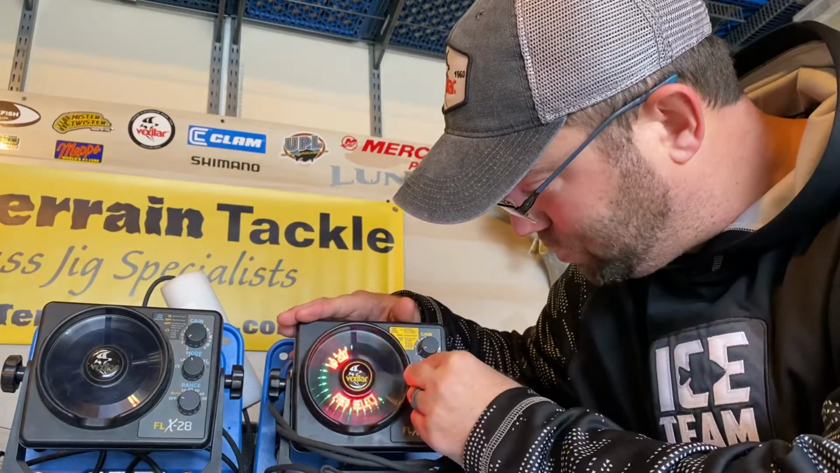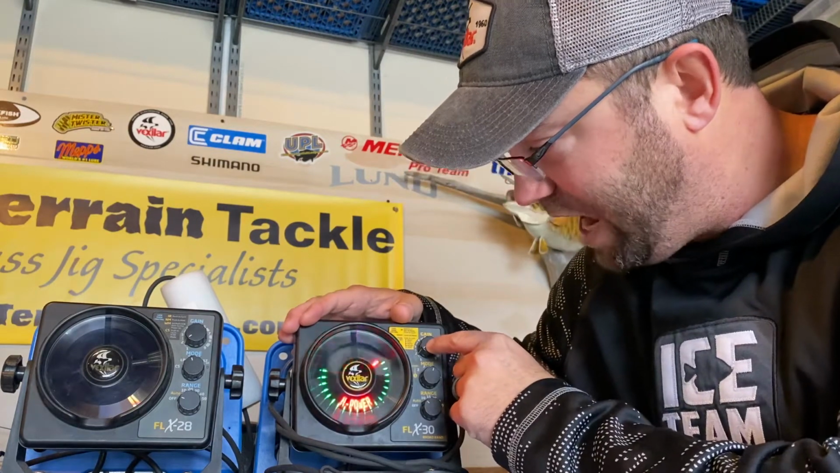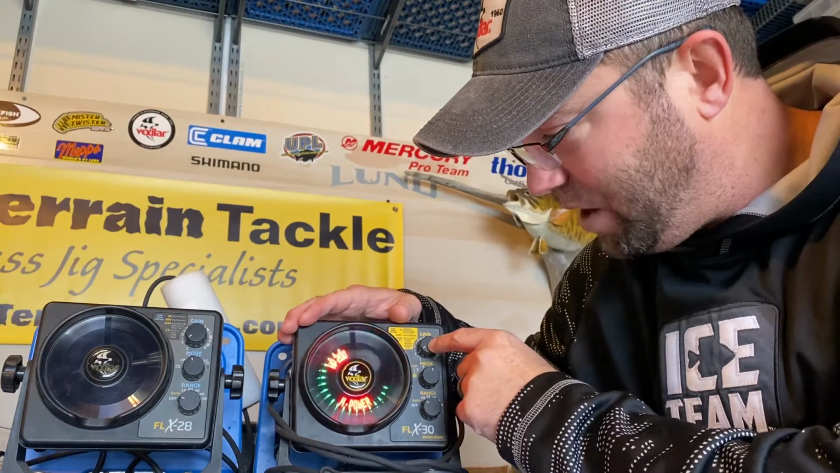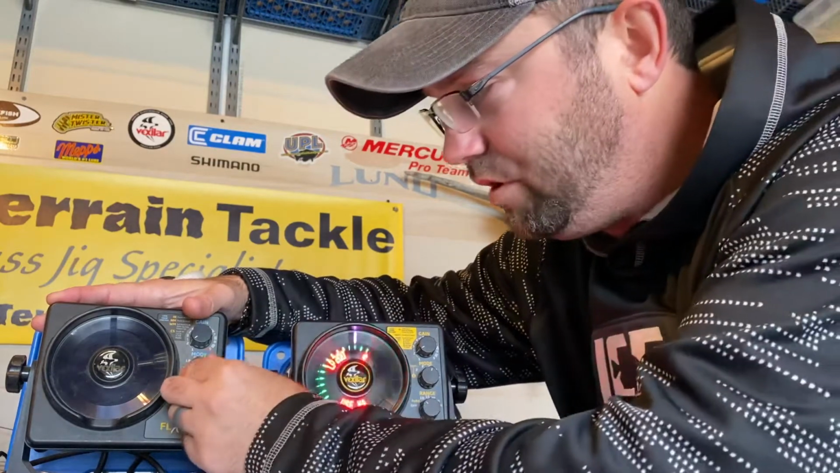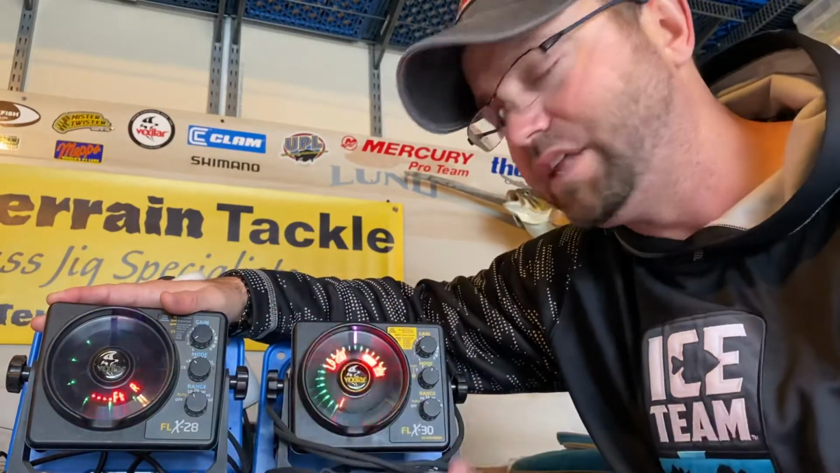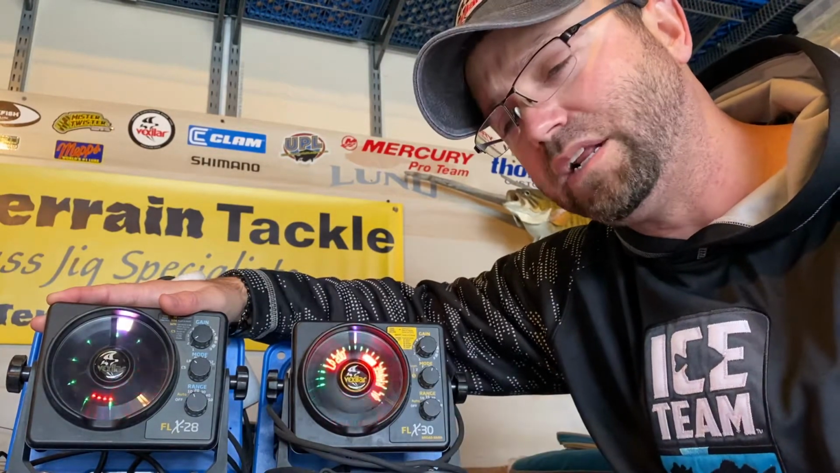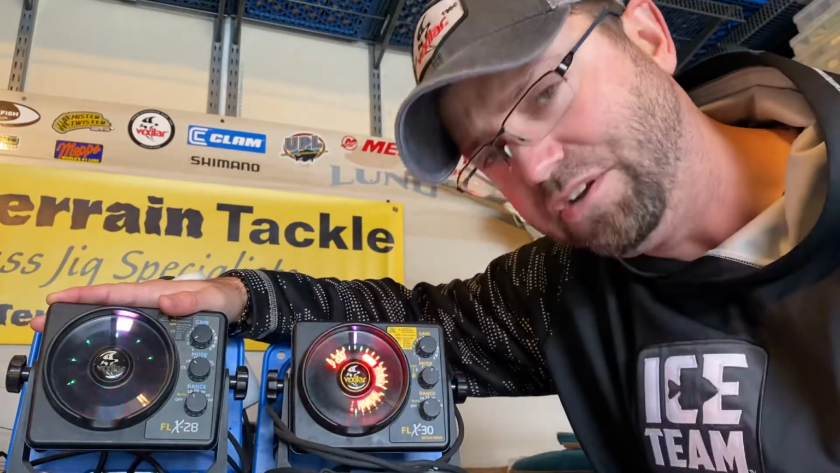Next, we're going to go over to power mode. Now you're going to have your same thing, power select. We'll start here with high power, medium power, low power. So on the 28, you have low power mode, which cuts the watts from 400 to 200 watts. That's great for when you're fishing inside weeds or shallow water, trying to not see as much stuff. It can cut the weeds down so you can really fine tune your jig.